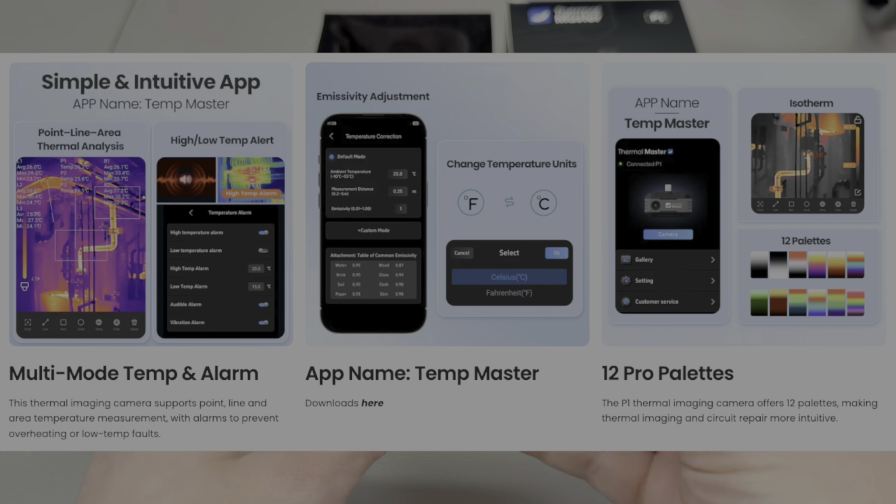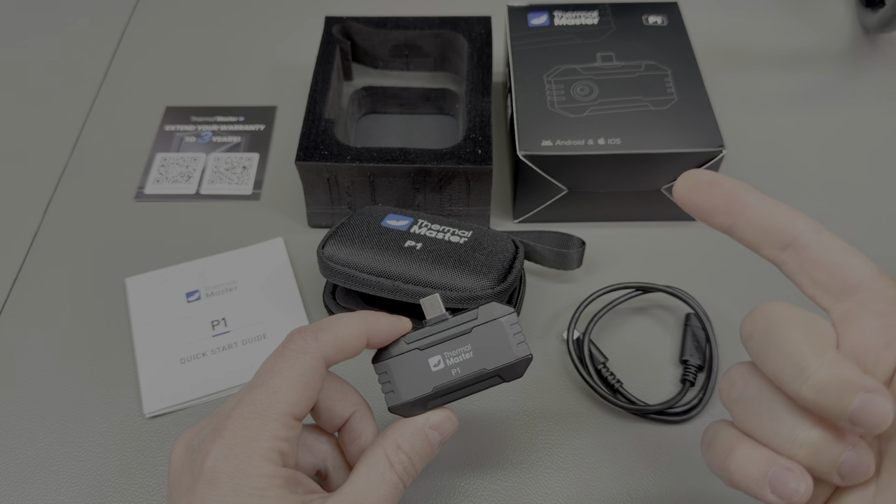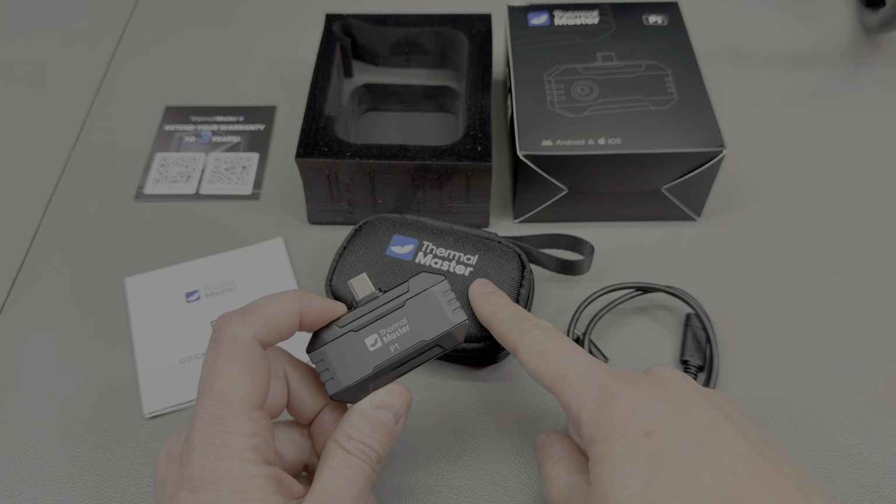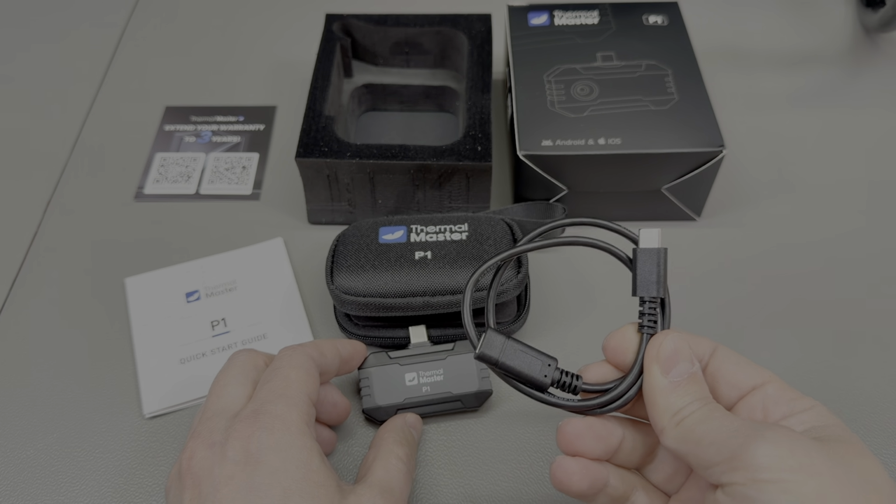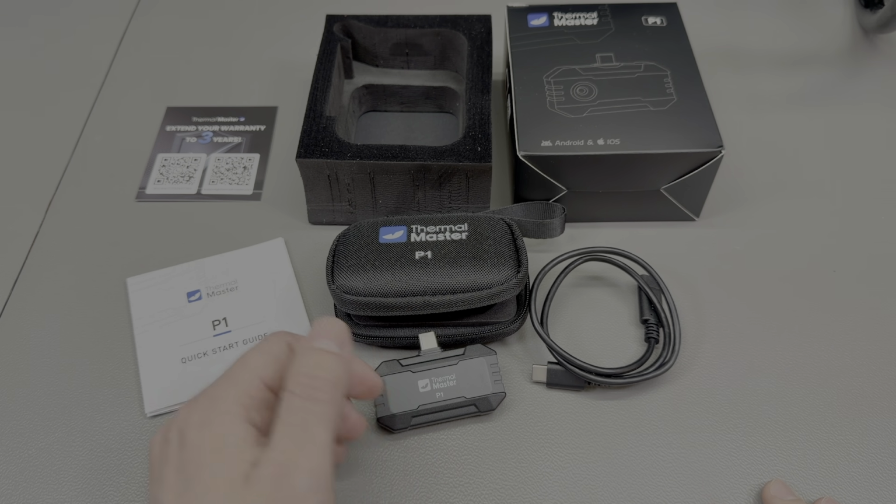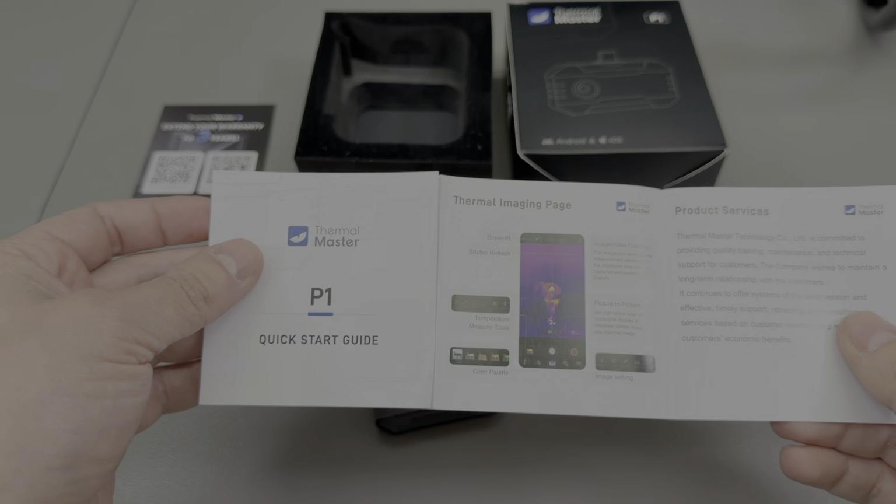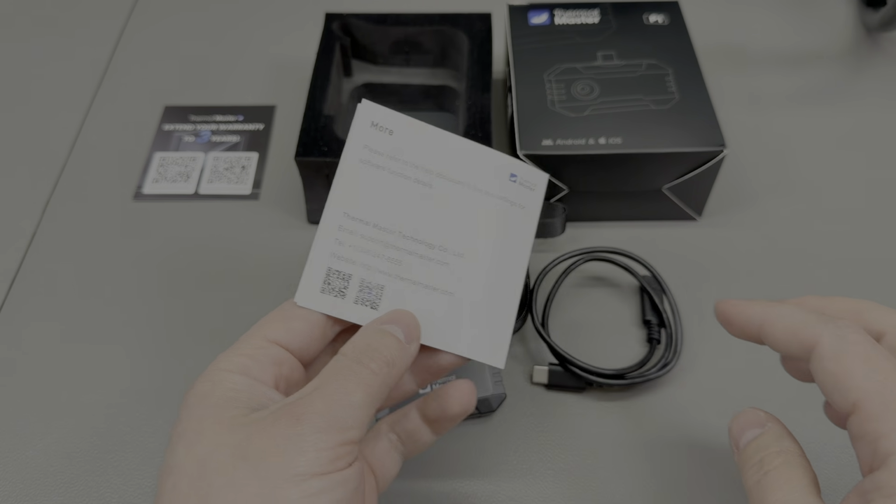The camera is very compact, it weighs just 17 grams, and they advertise a very low power consumption of 0.32 watts, which should give you a very long run time because this is sucking power from the device it is plugged into. Inside the package you'll get the P1 camera inside this carry case, and they also include a 50 cm USB Type-C male to female extension cable. The app name is Thermal Master and is available, like mentioned, for both Android and iOS, and there's a quick guide included in the box with QR codes that you can scan to get the app.